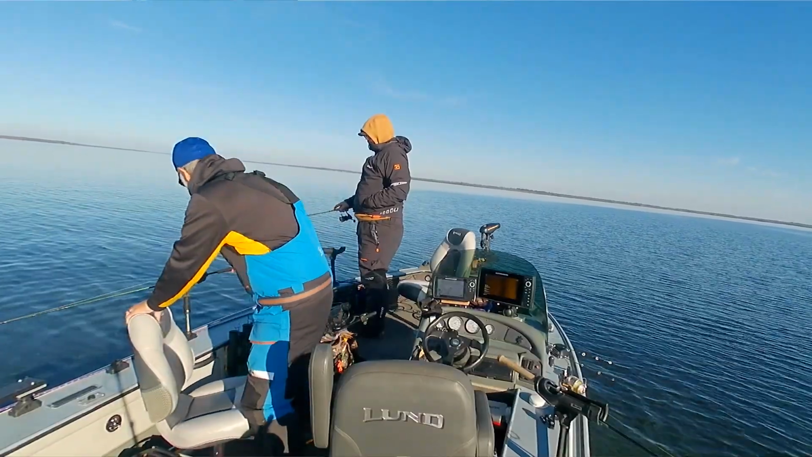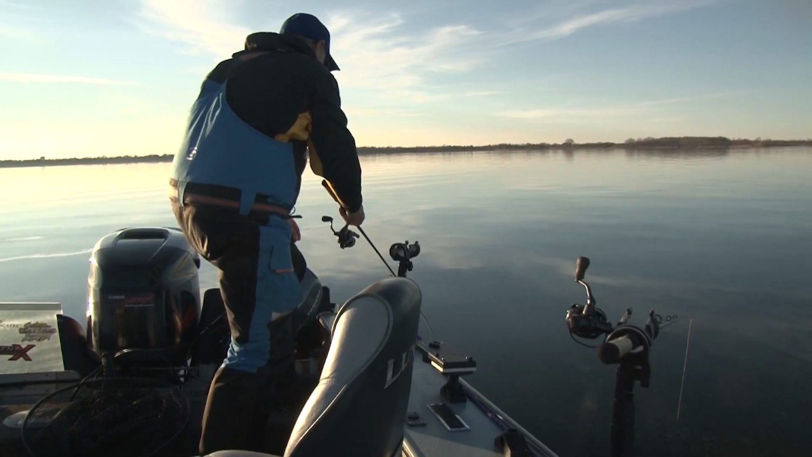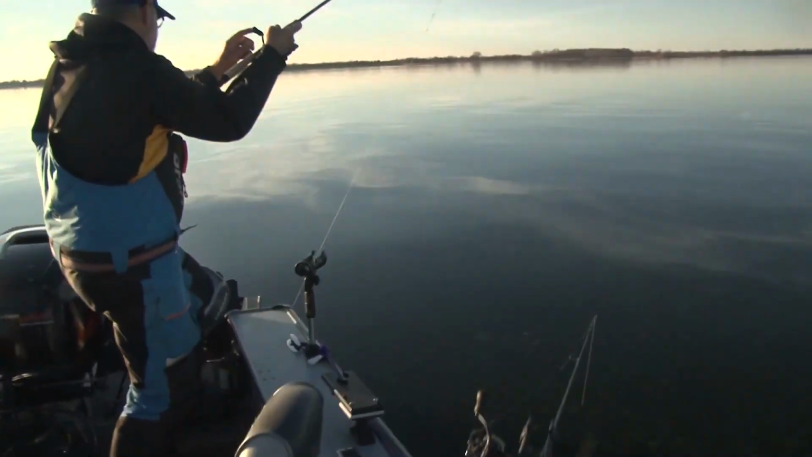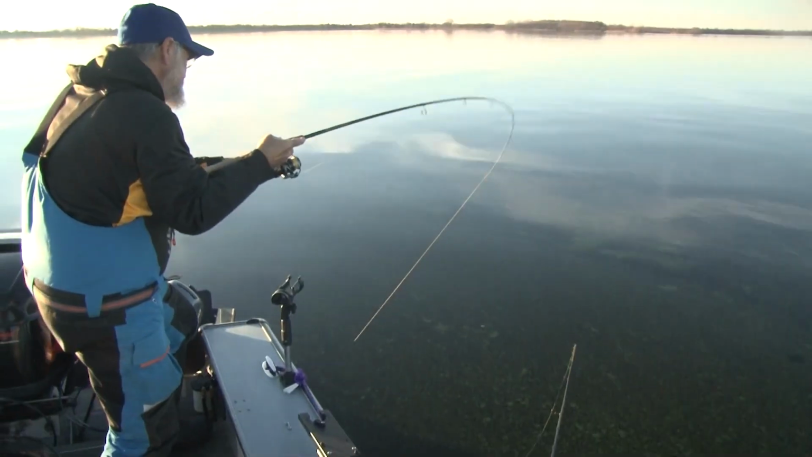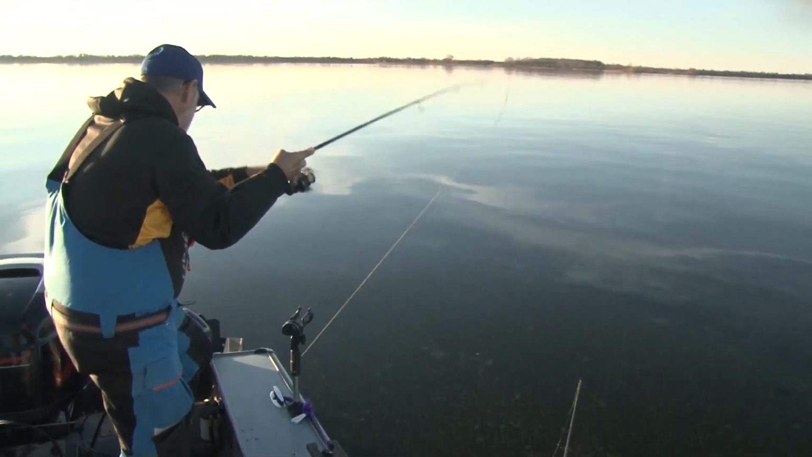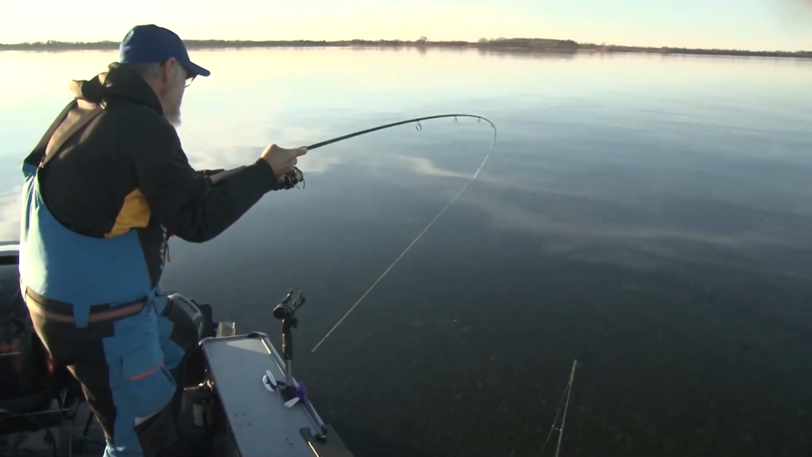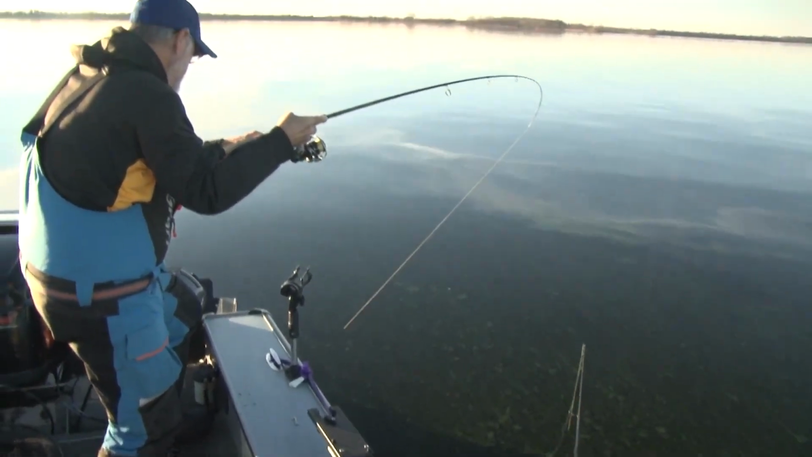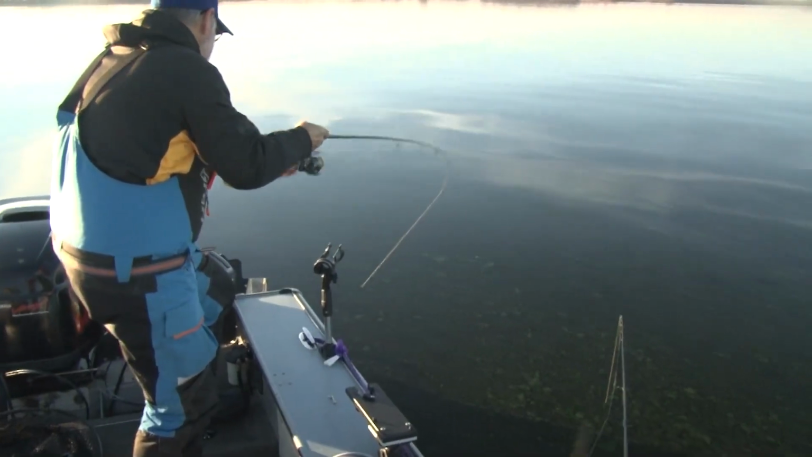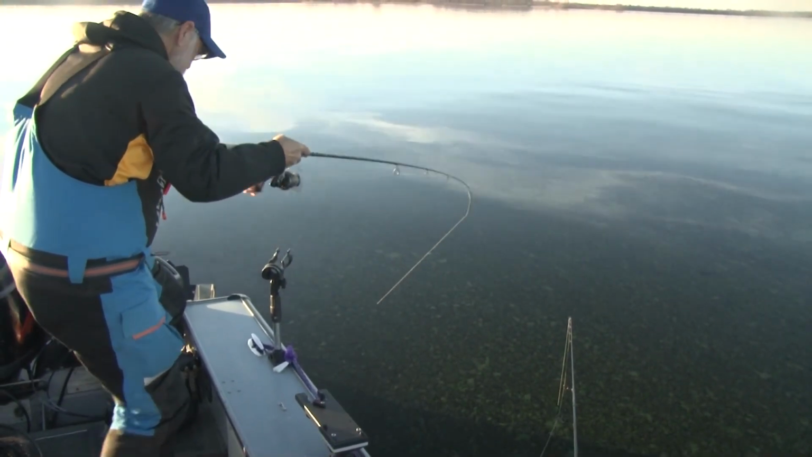Let's see what we got. That's that big shiner too. Big one, yeah. There we go. All right. Hopefully it's not a catfish, but hey, if it's a catfish, it's a catfish. It's definitely got a good bend going. Yep. That's a good fish. If that's a walleye, that's gonna be the whopper. And that's right behind you, Walt.